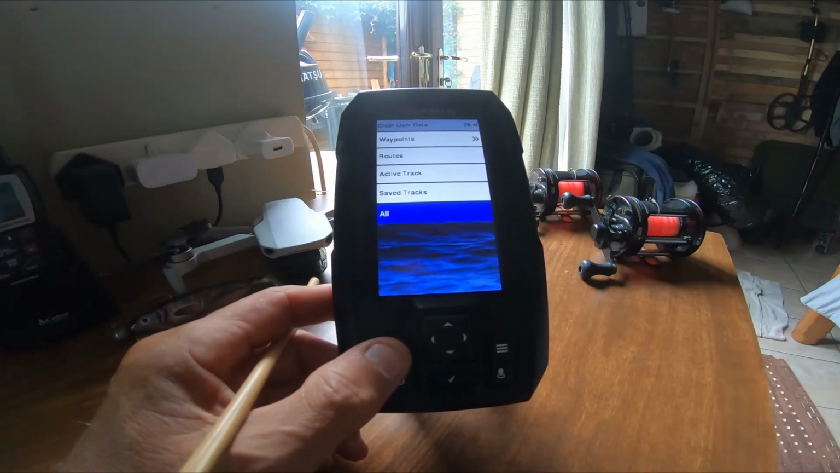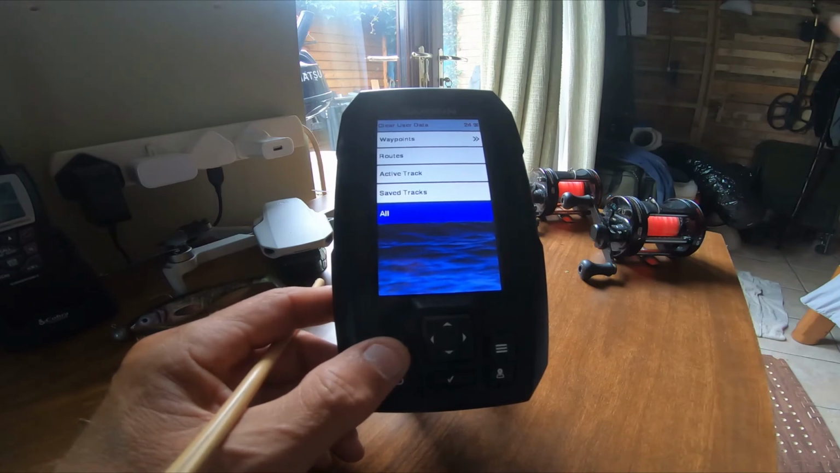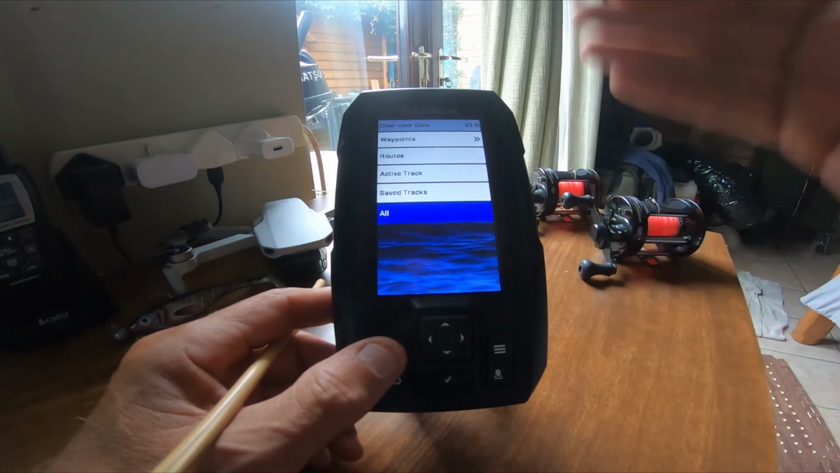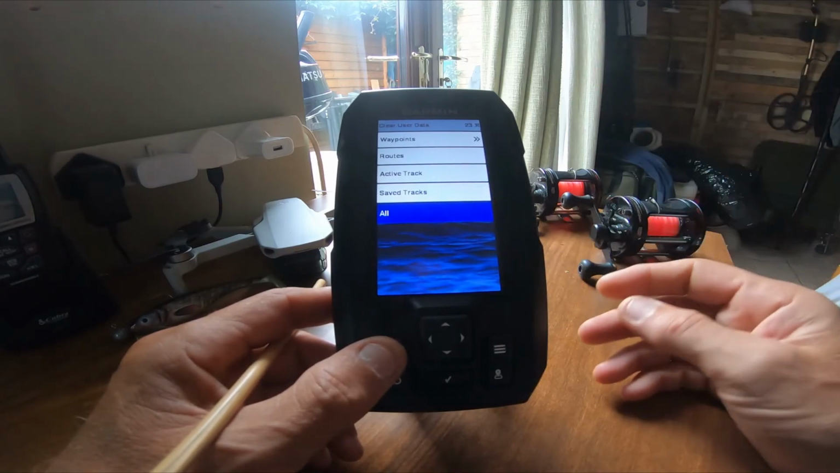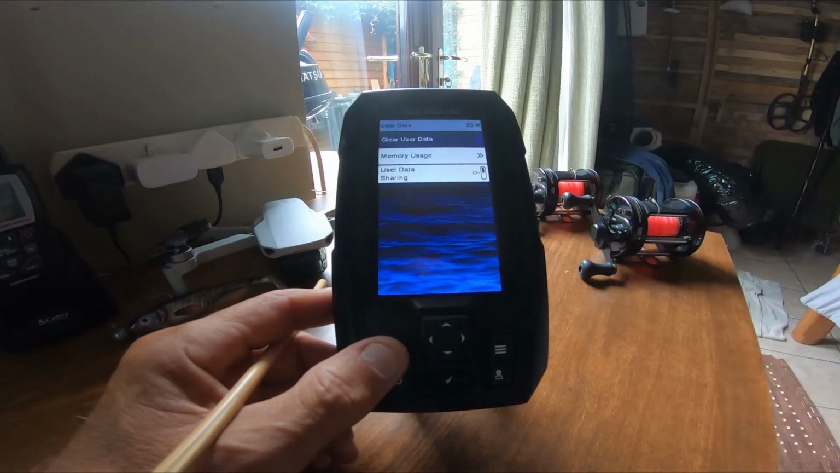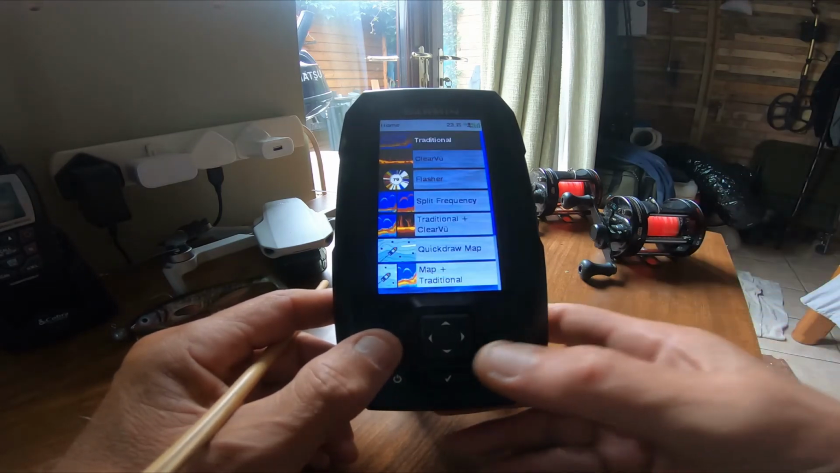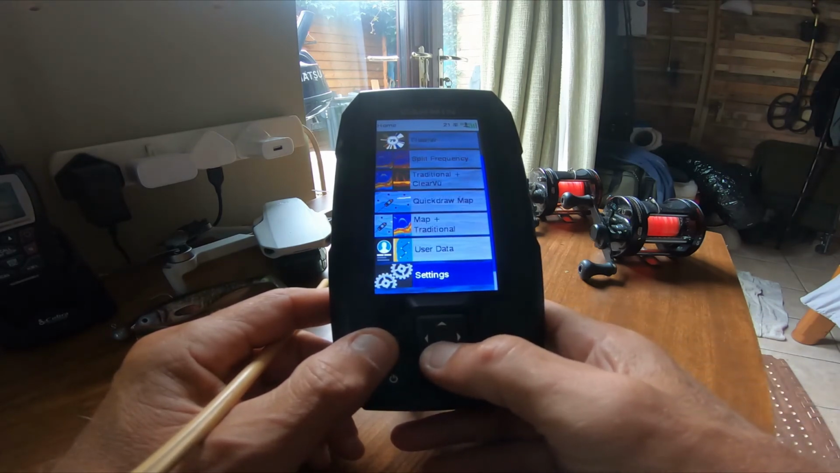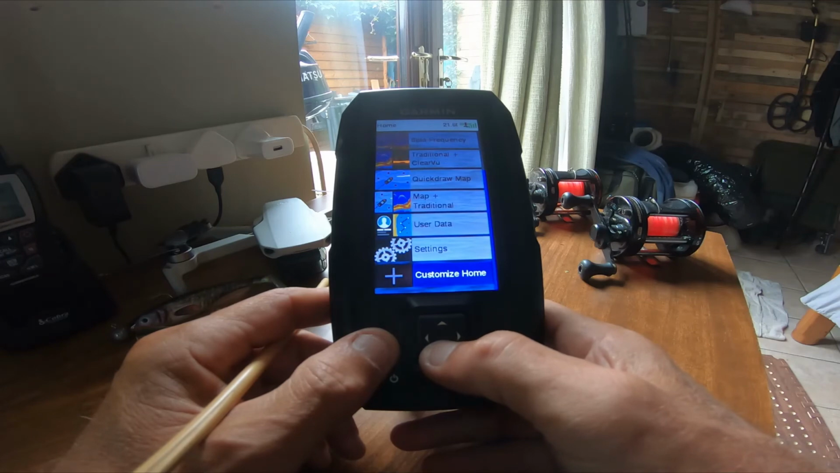So it helps to keep a clear palette, I think. Obviously if you've got some hotspots, they go on, and you can put them on there, and you can name them, and go directly to them, and yeah, it's a great little system. Now, is there anything else? What we got here then? Use your data, your settings, and customize home.